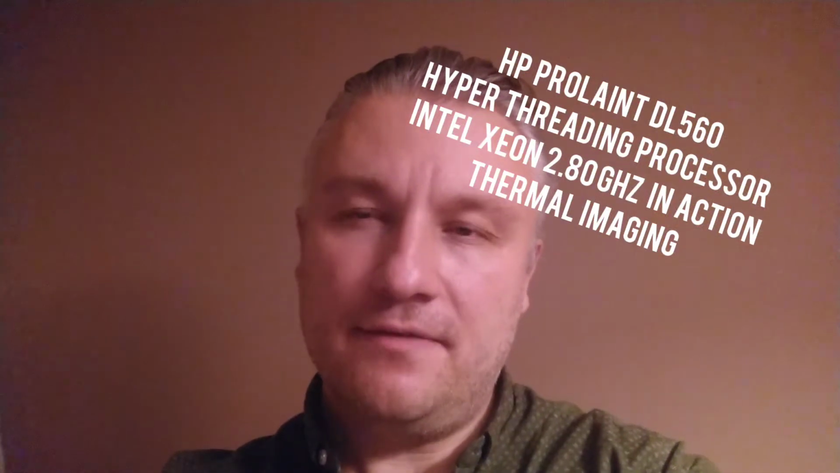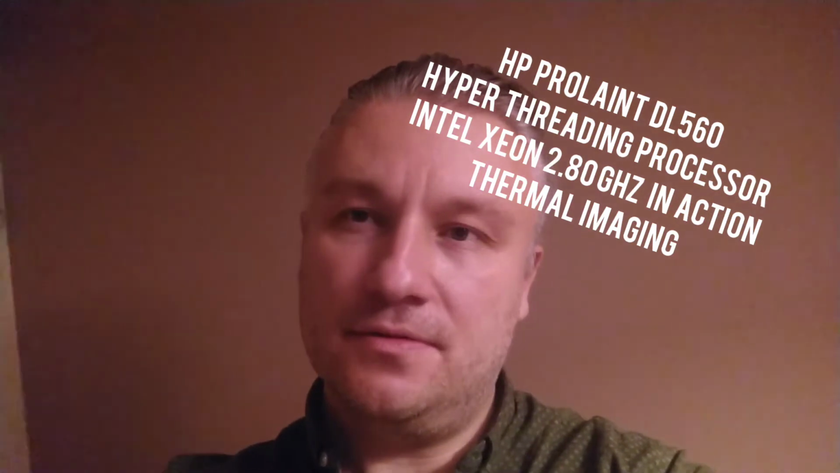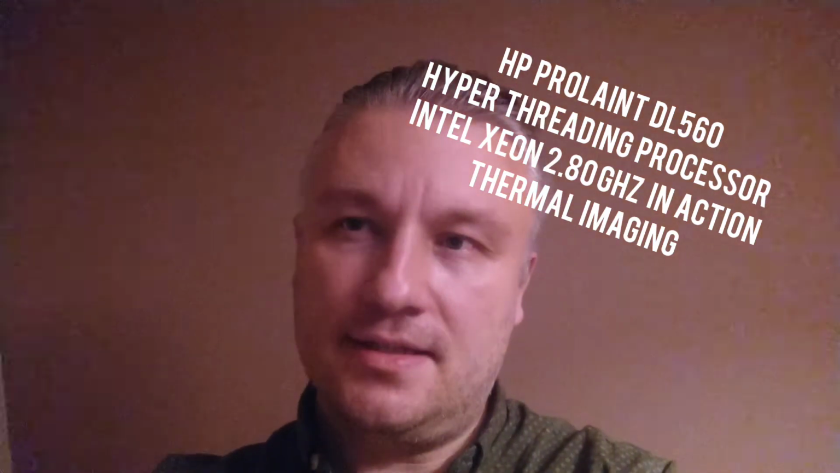Hi folks, today we're talking about the HP ProLiant DL560, this time the central processor unit. Stay tuned, let's get started.